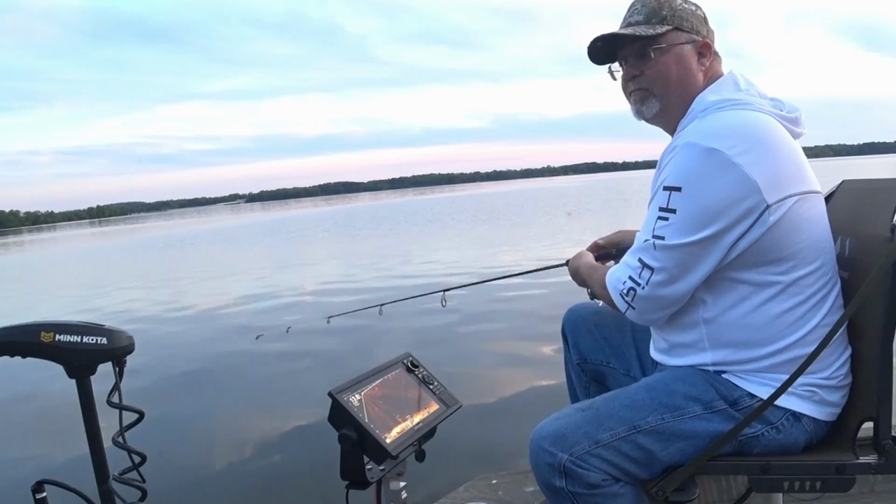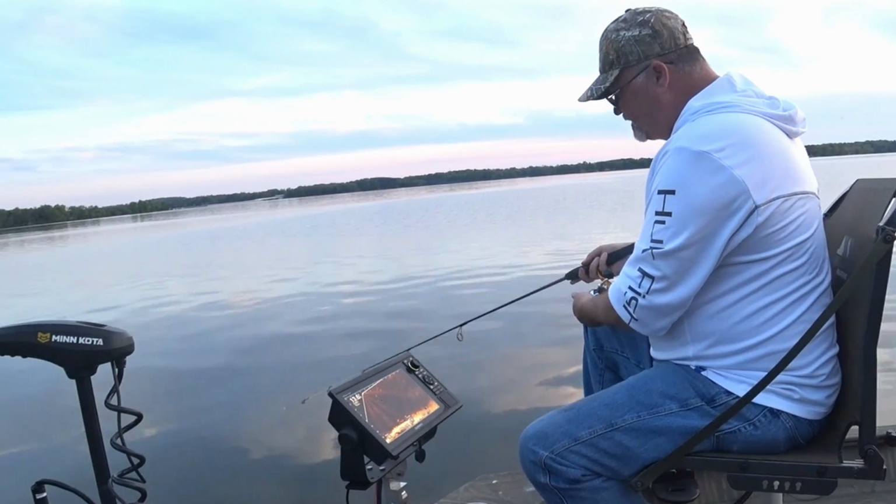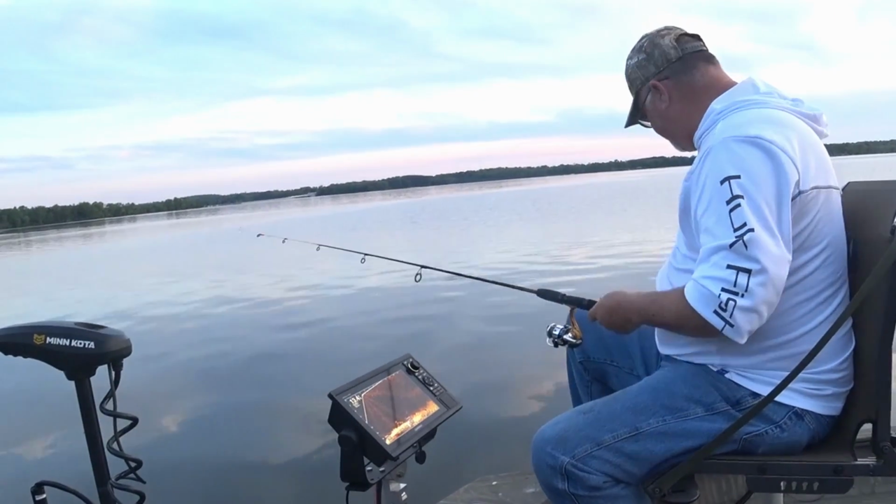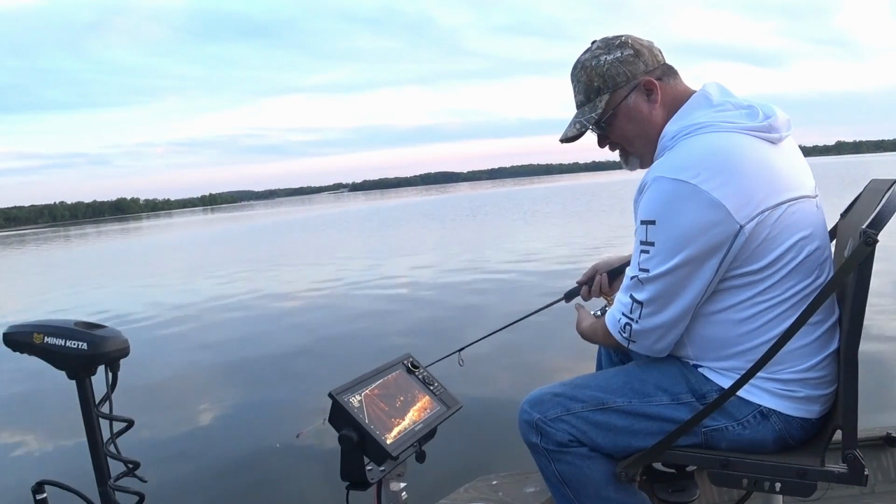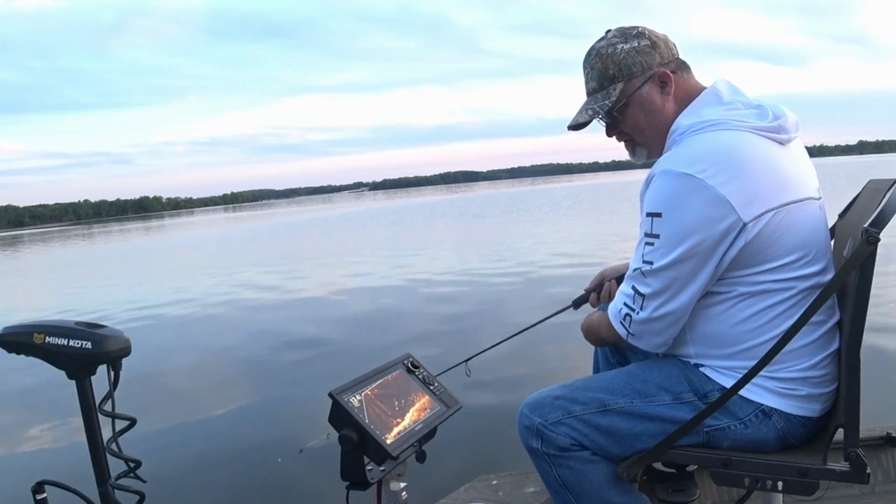This is the third little point that I checked. Had the most fish on it. Wish I had about 2 more hours of daylight left. You ever been like that? Got out on the water and right when you get out and start catching a few.